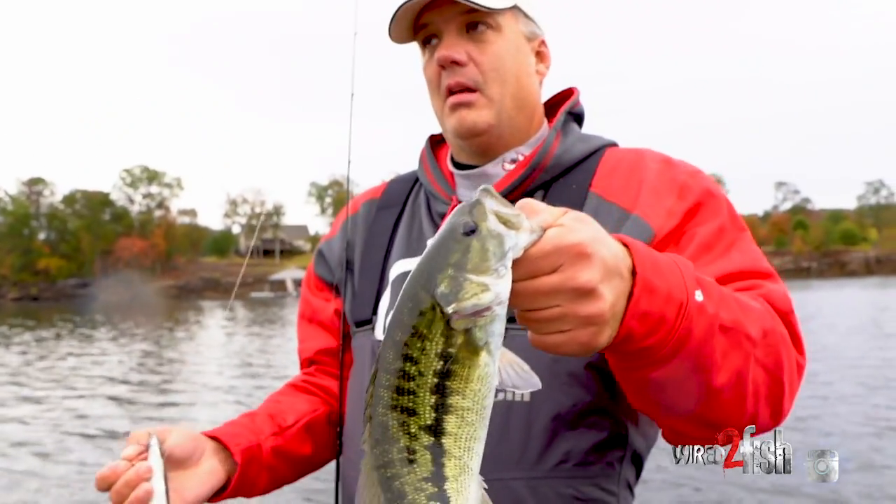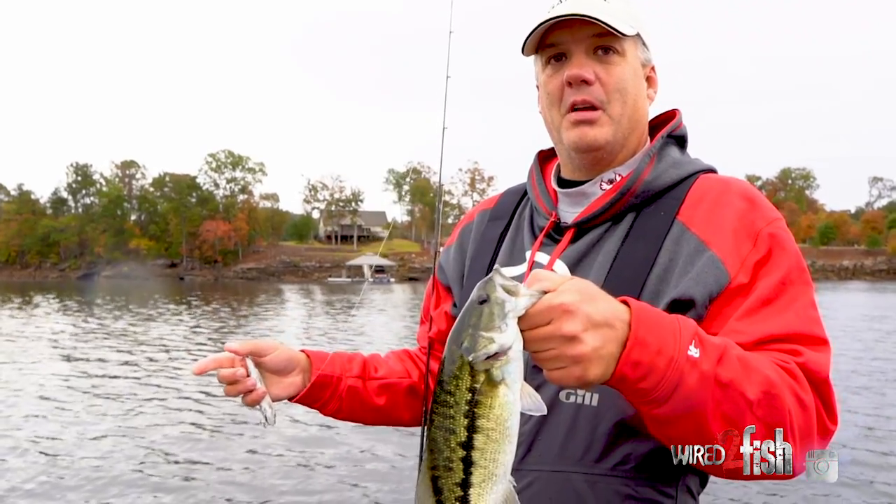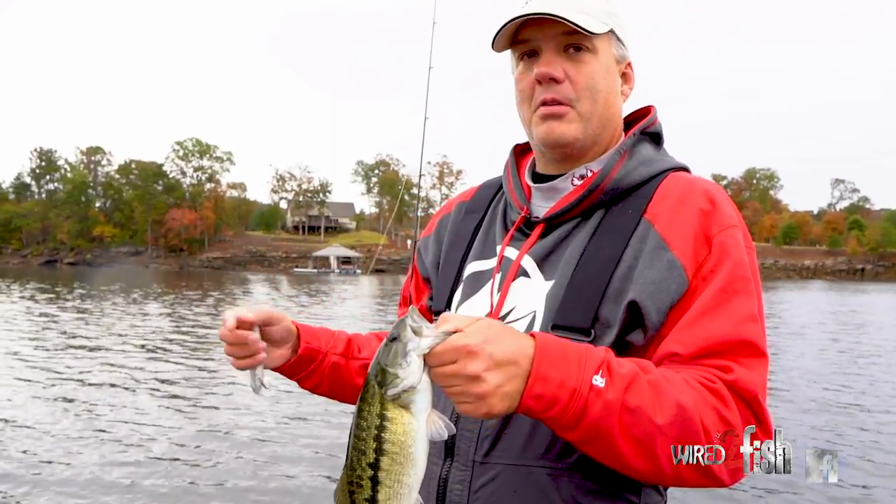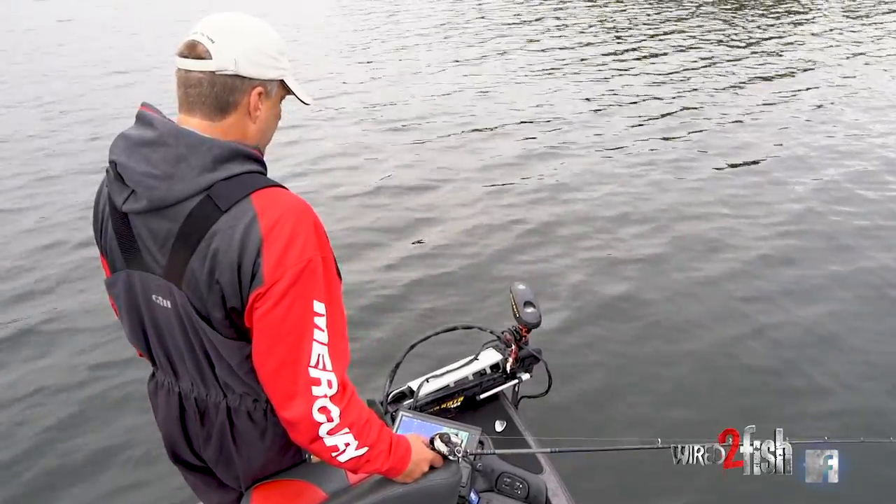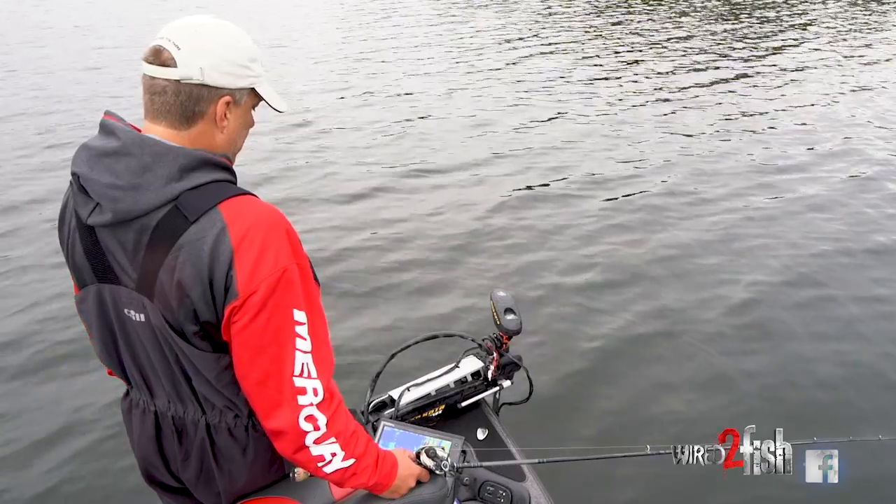But you know, it's such an advantage to have it because you know exactly where to throw. I mean, it's a big area right here, but with Panoptix, I'm able to throw and land it right on top of their head, know exactly how far to throw. And I mean, there's nothing else you can do that with. So with the Panoptix, it's looking out the direction you point the trolling motor.